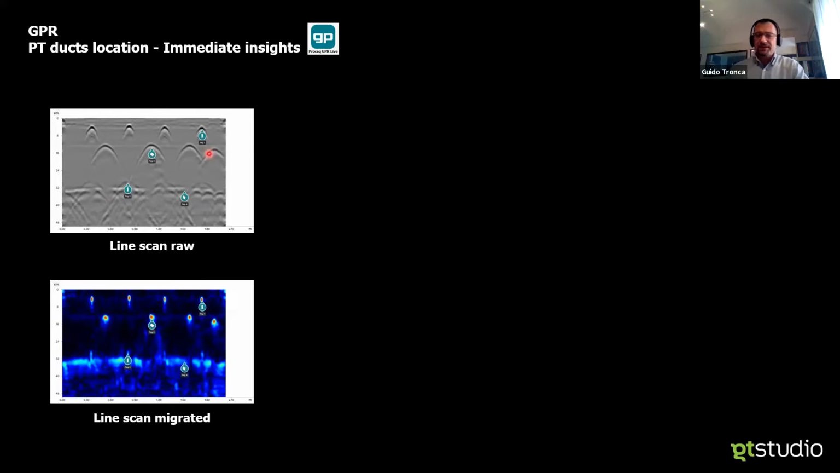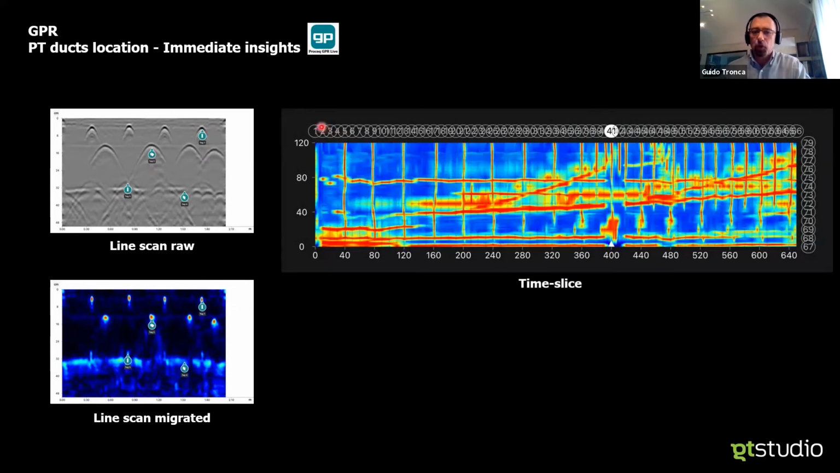Well, as life is not always as easy on site, when it comes to complex structures or when you want to investigate the full structure, you can enjoy better imaging. That's where the imaging techniques kick in.